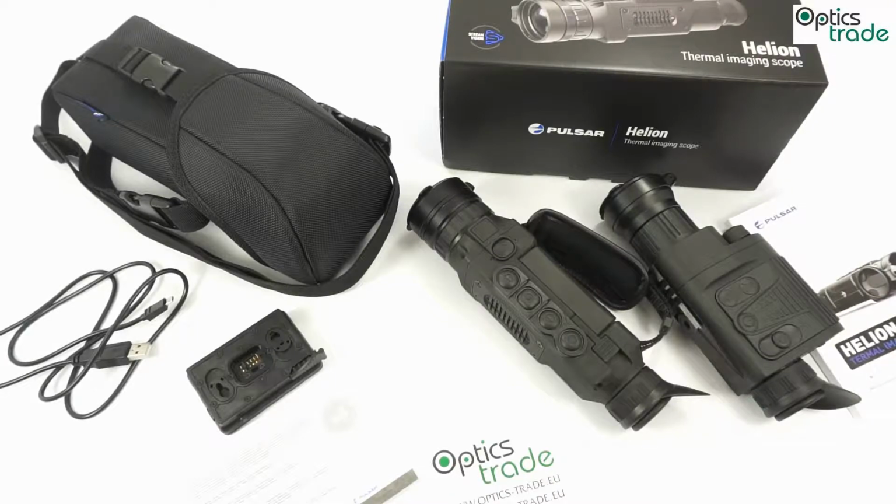With older thermal devices, it was sometimes a problem to see things which have a similar temperature to the surroundings. With this one, it's no problem. You can see even the trophy of a deer or something similar at really extreme distances, up to, let's say, 200 meters without a problem.